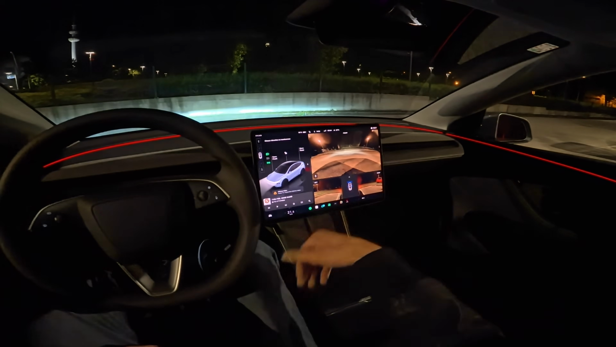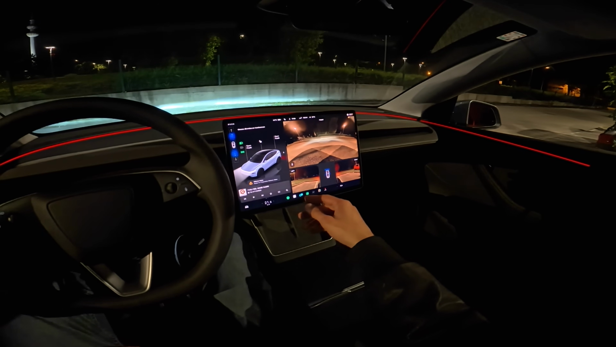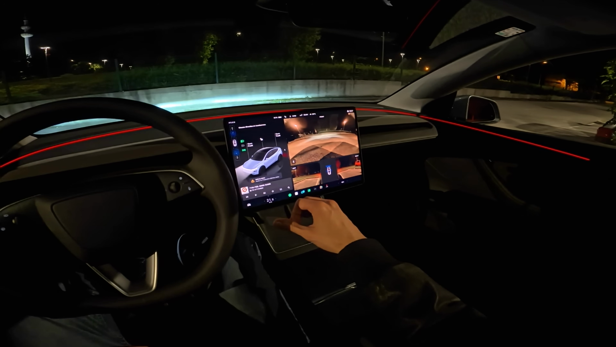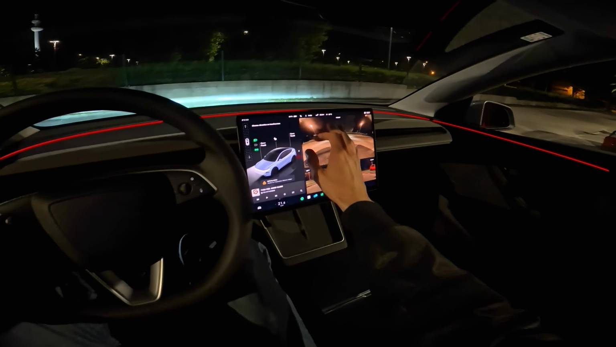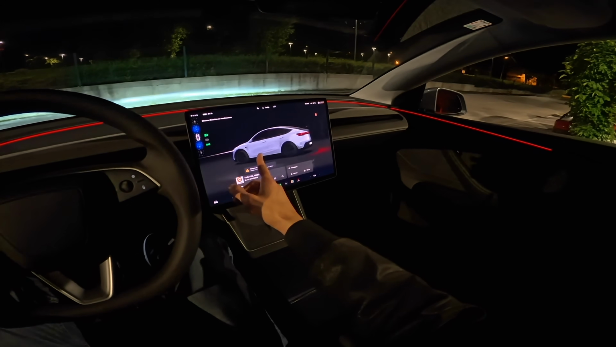I've showed you the self-parking. This car has the full self-driving. In Europe, it's very limited. It's nothing comparable to the one Tesla owners have in America.